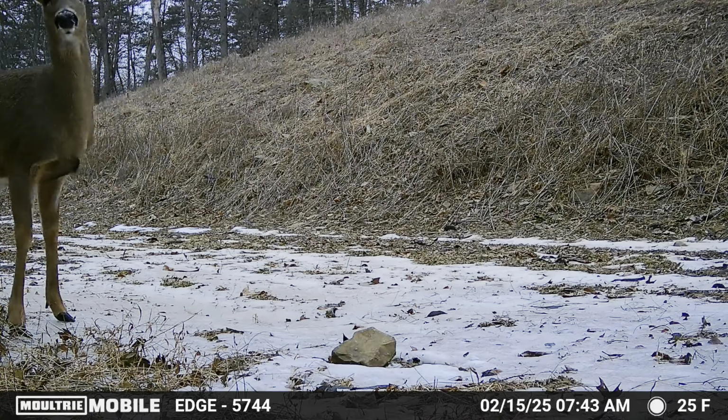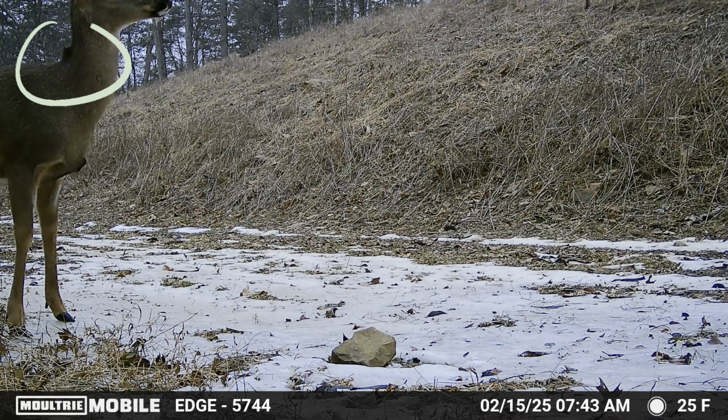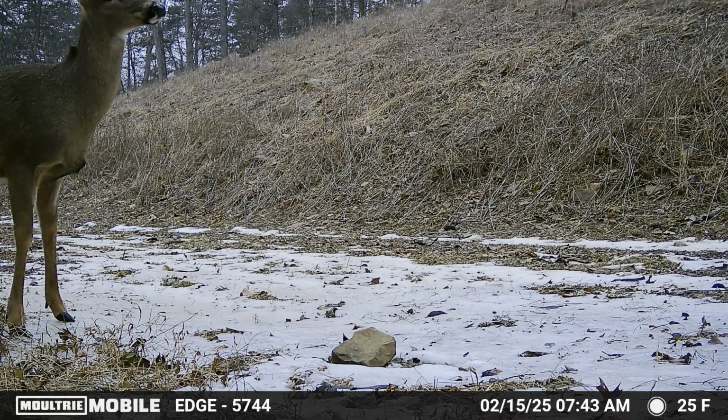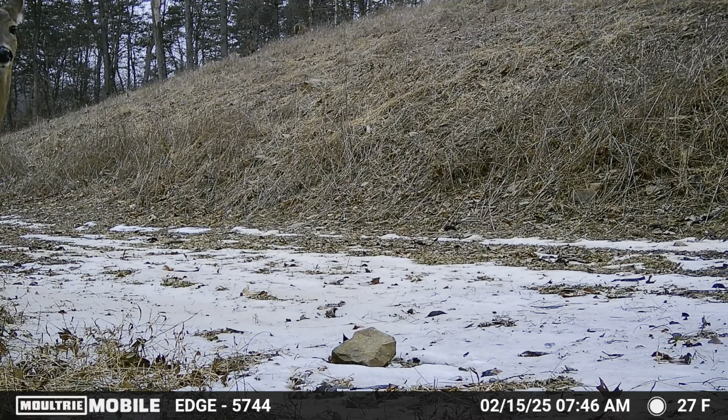And another deer. This one's definitely different from the first three that we saw. This one's not a buck at all, but this one had something going on with its neck there. I had it circled. You can see, I don't know what it is, if it's an injury, but it's a weird little point in his hair there. And you can see some deer moving around on the hill behind it there.